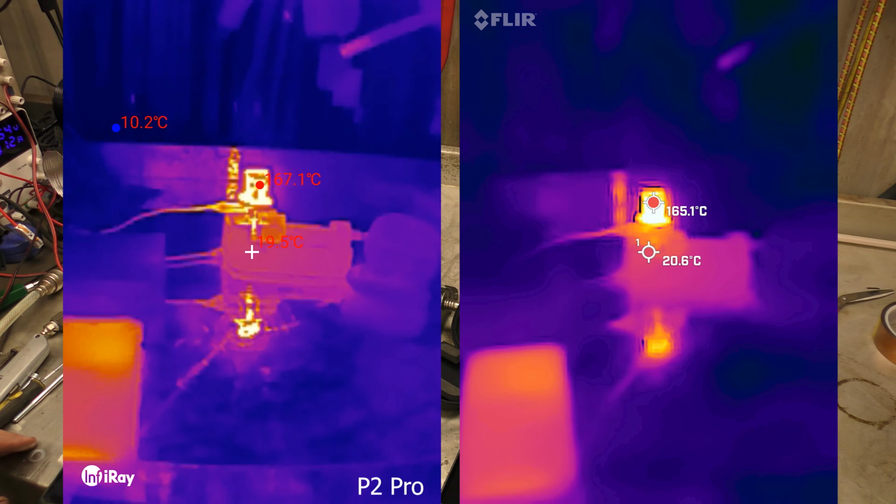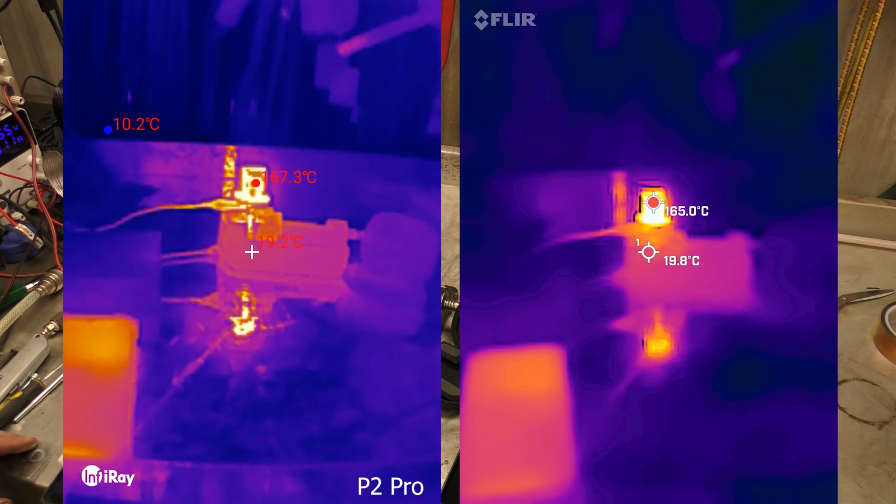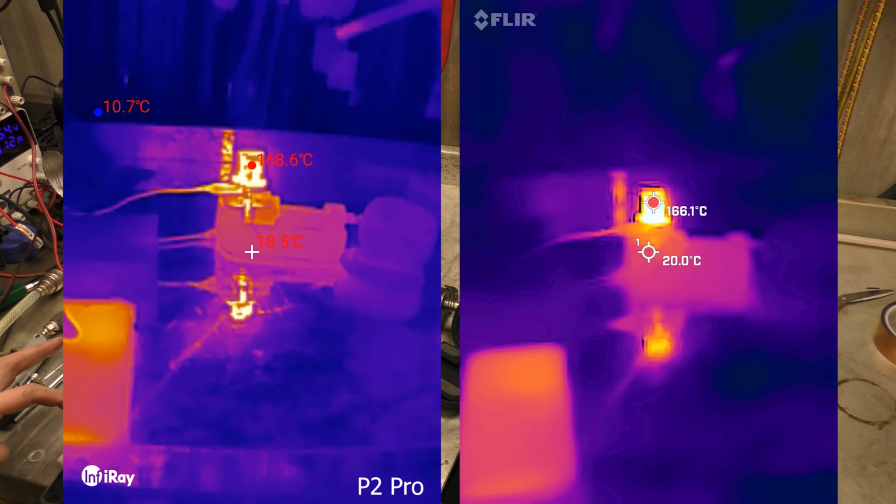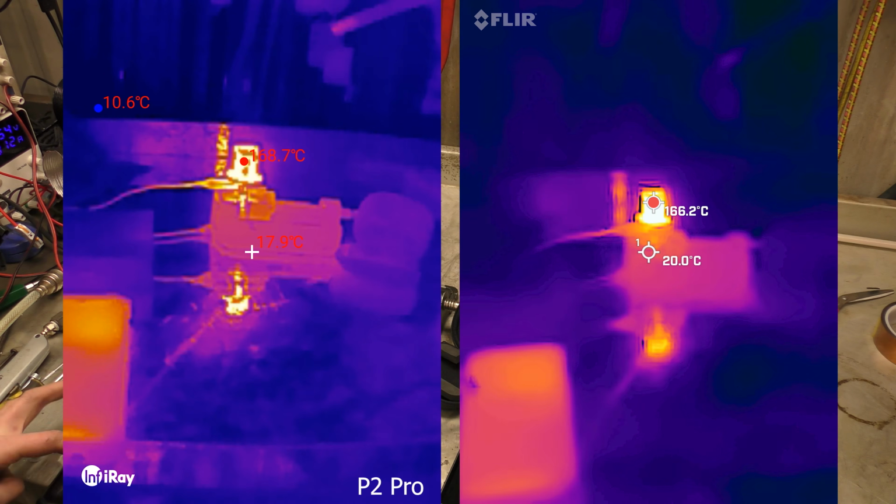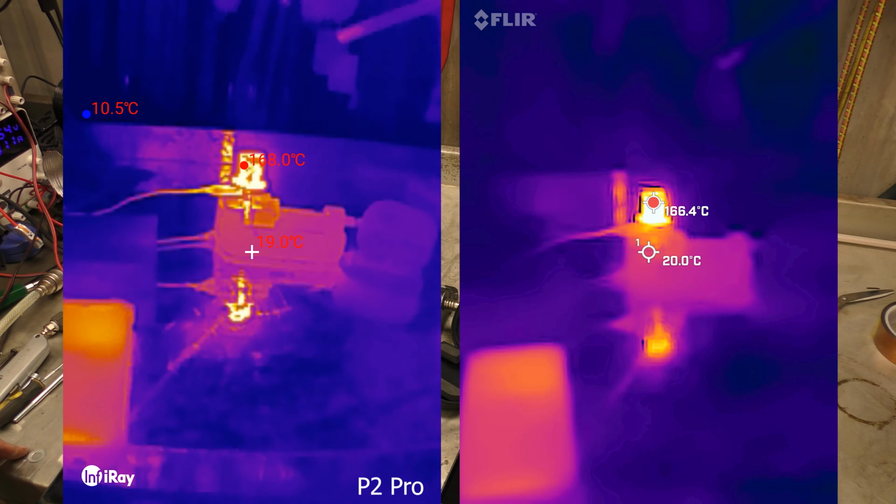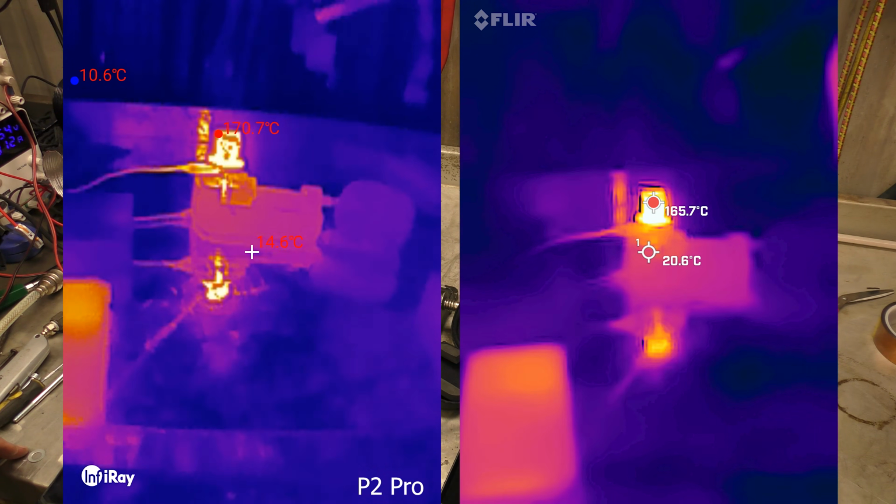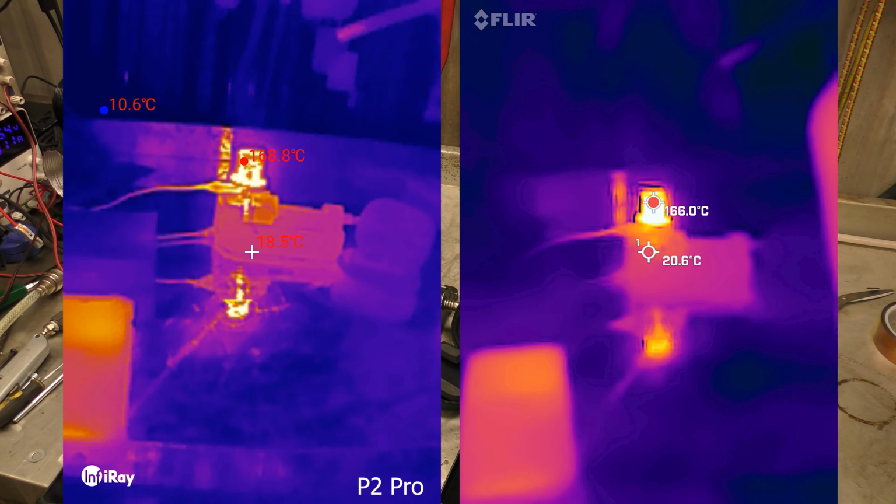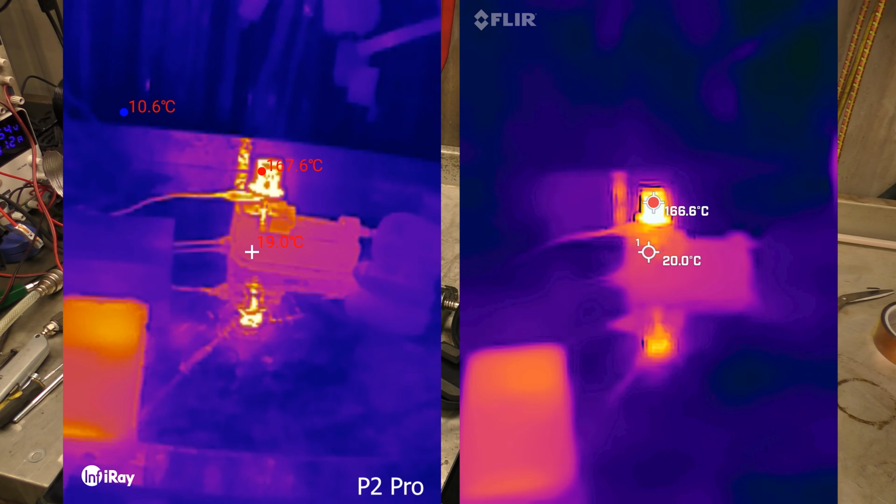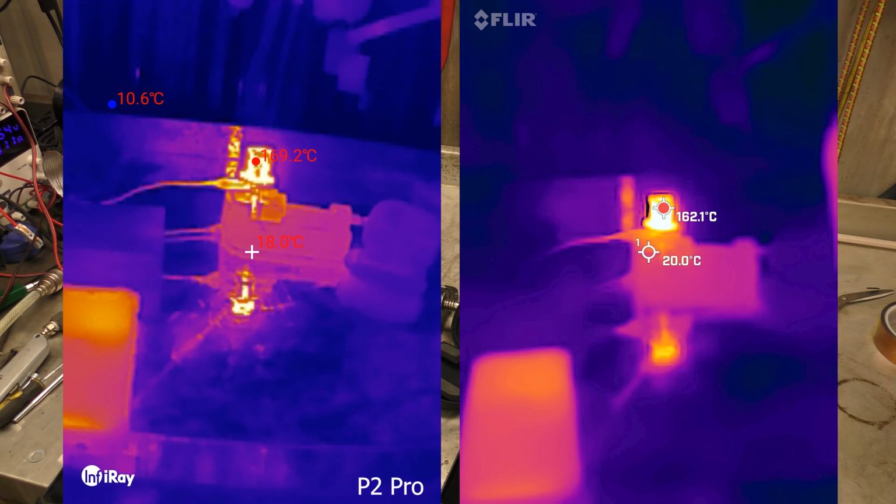The only thing I don't like about the Infiray is the red text. I wish there was an option to change the colour of the text, that would be super fantastic. Because if I go over something that's exactly the same colour, or nearly the same colour as the text, it kind of disappears. Whereas the Flir is white with a black outline, so even if you go over something, you can see it there.